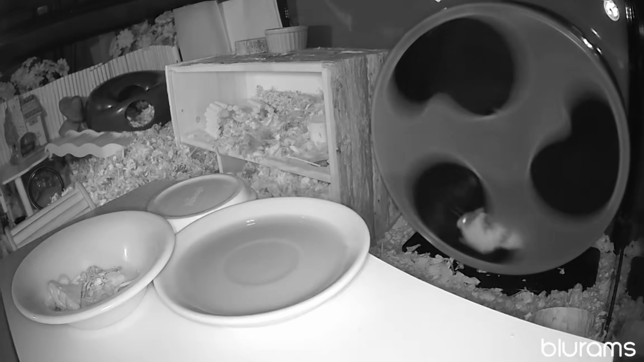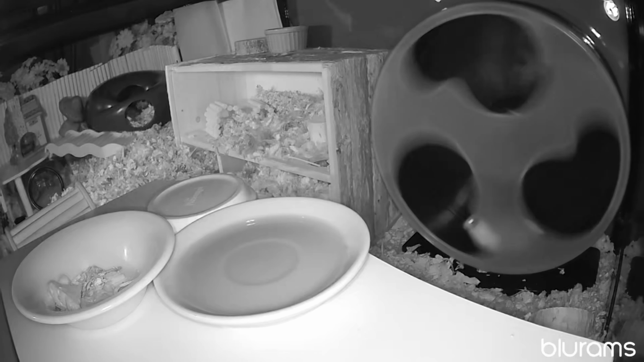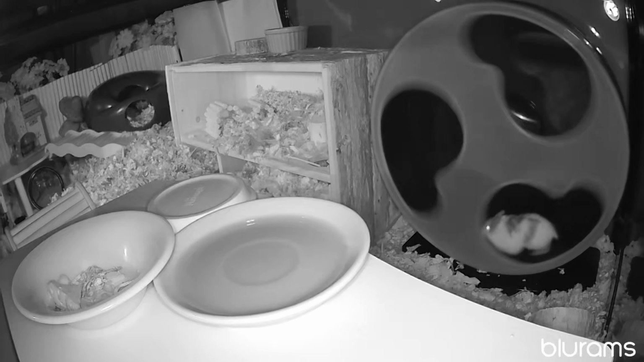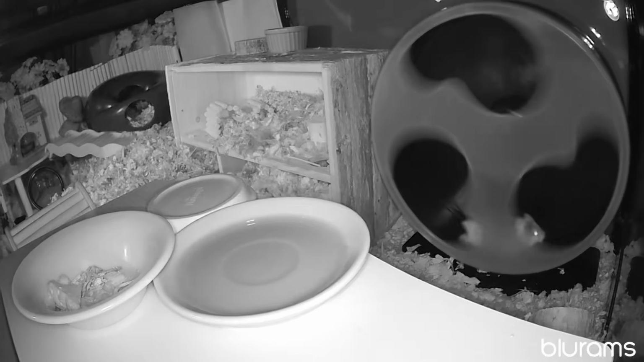And he'll also use the black one in the corner at the back there quite often. He likes to change depending on the temperature he needs, because the black one is ceramic and it's cool. If he wants to be warmer, he'll go underneath that ladder that is in front of the sand bath.